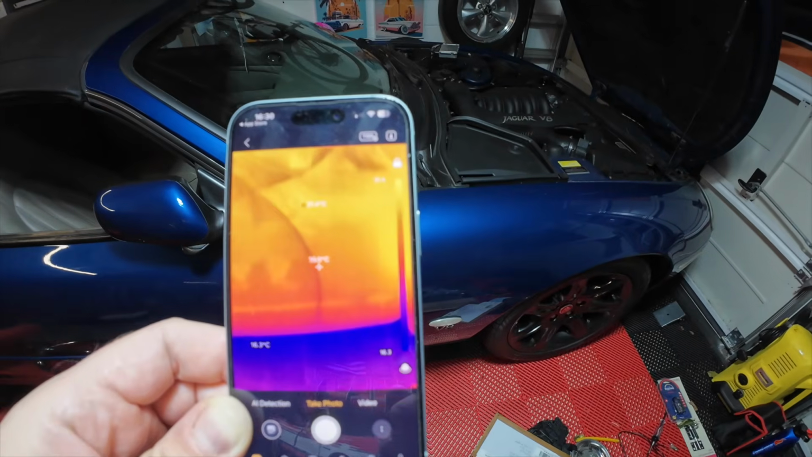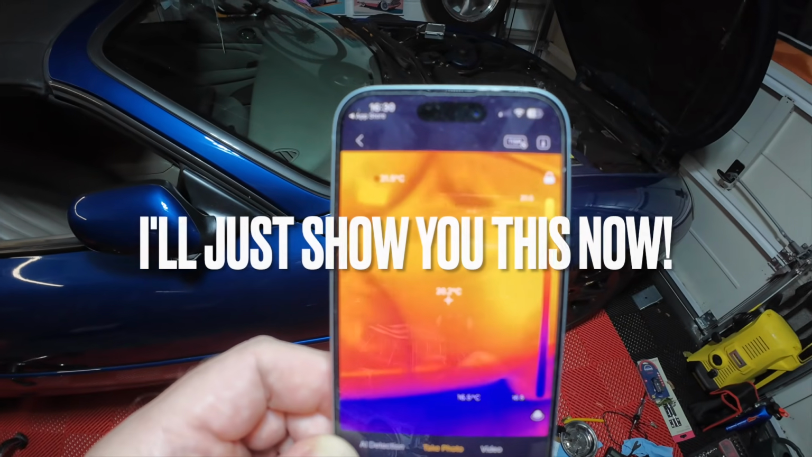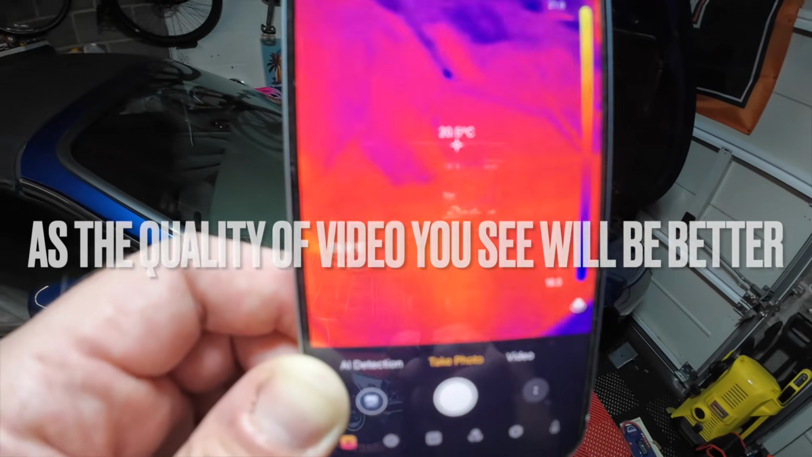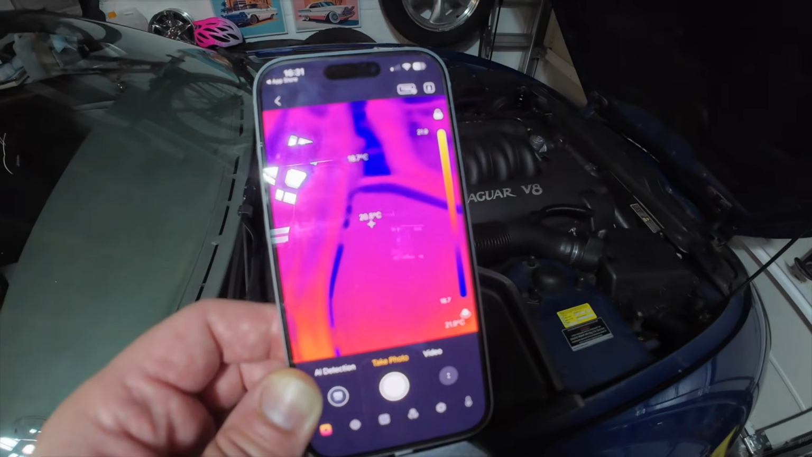By the way, forgot to say, you can actually video or just take a picture of your thermal image once you've done it, just to remind yourself where your fault potentially lies. It is pretty cool. It's very high quality as well. They're not cheap, but they're not super expensive either.